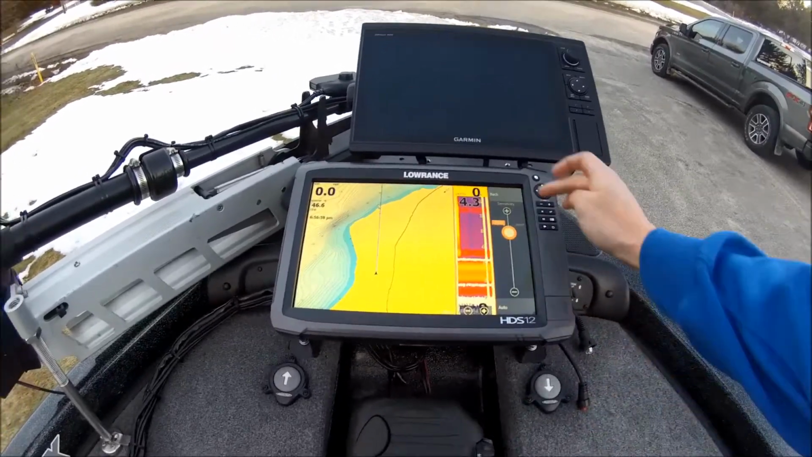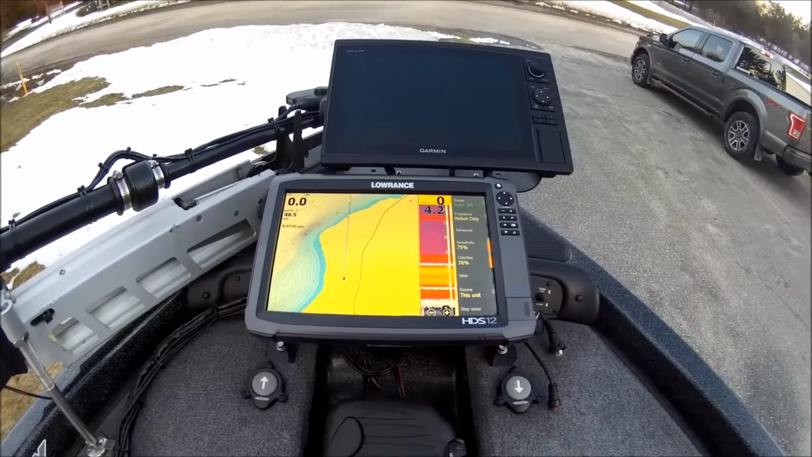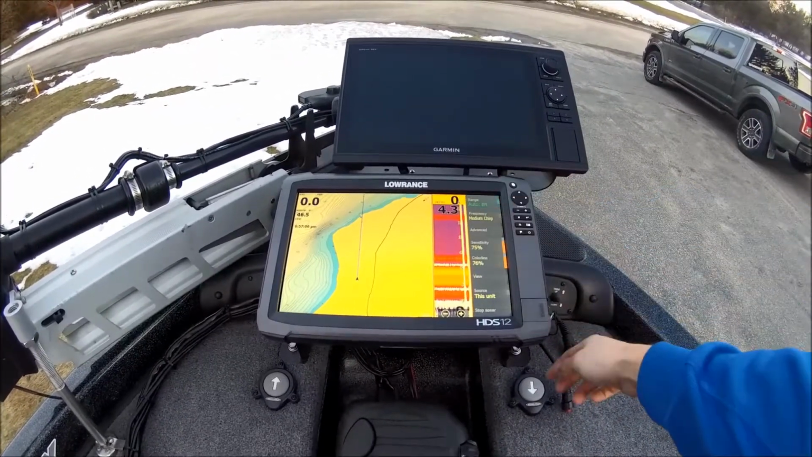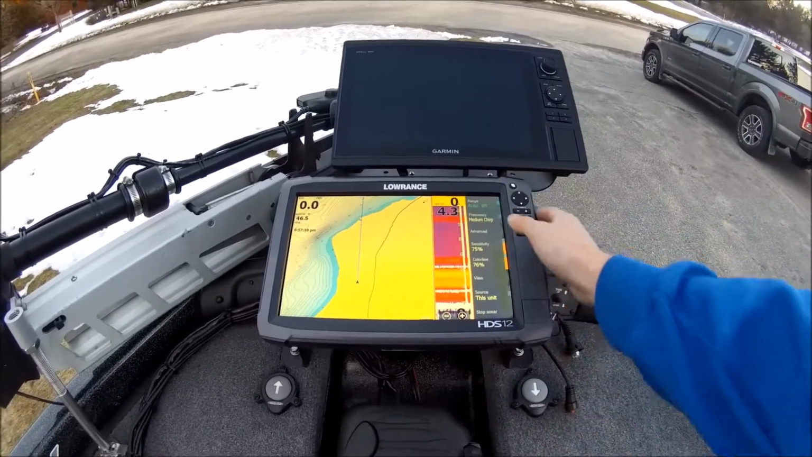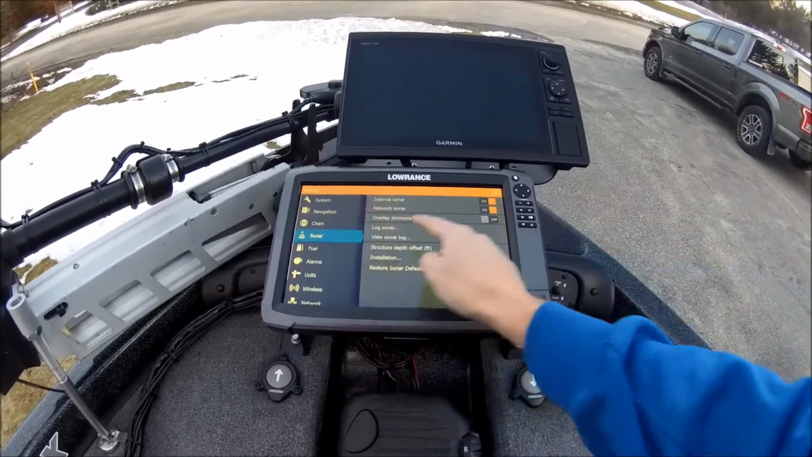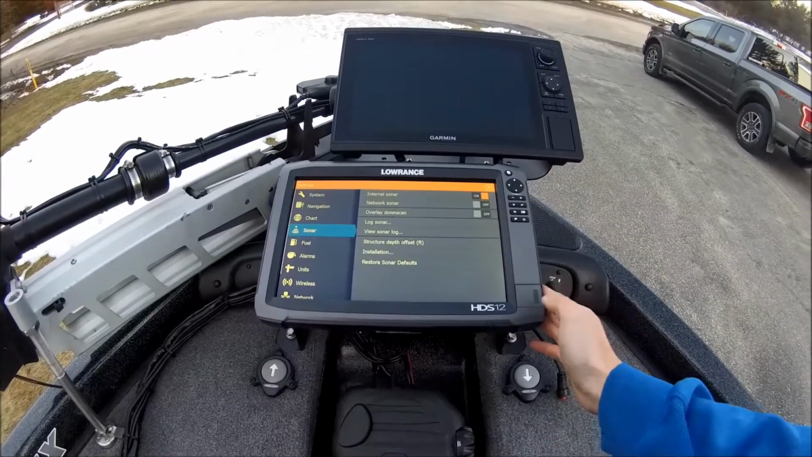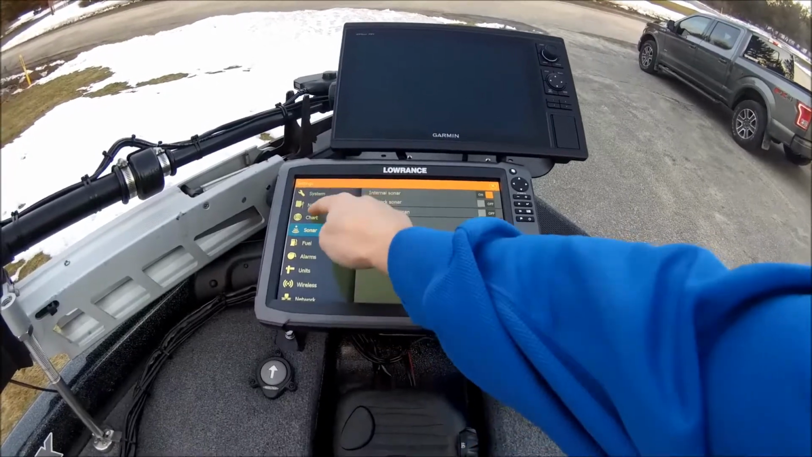Sensitivity 74%, 75, somewhere in there. Color line 76 again. I like to do amplitude scope, of course. Palette 1. Source, I want that to be this unit right here. I will go into my settings here for sonar. Network sonar, I like to turn that off up here. That way I don't read the transducers off the back deck.